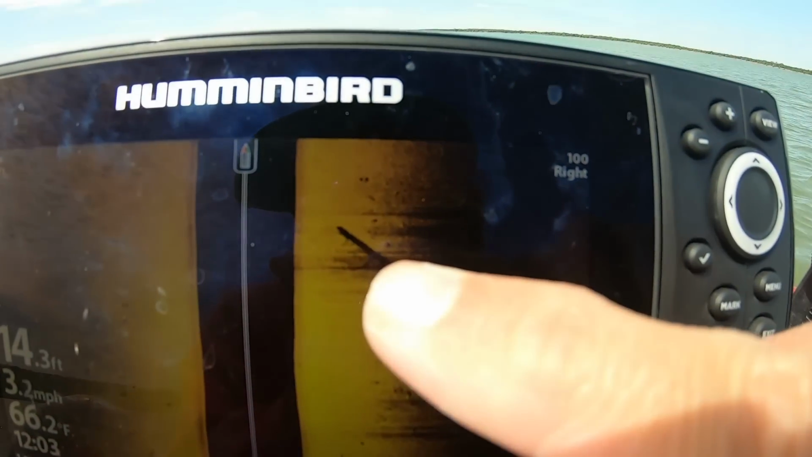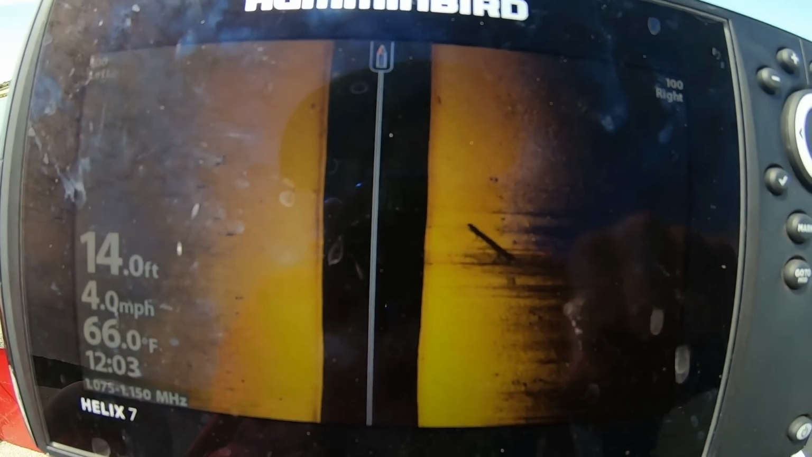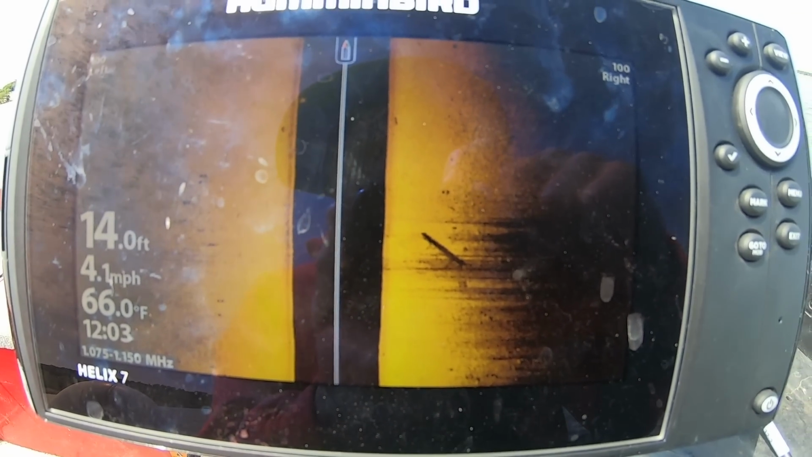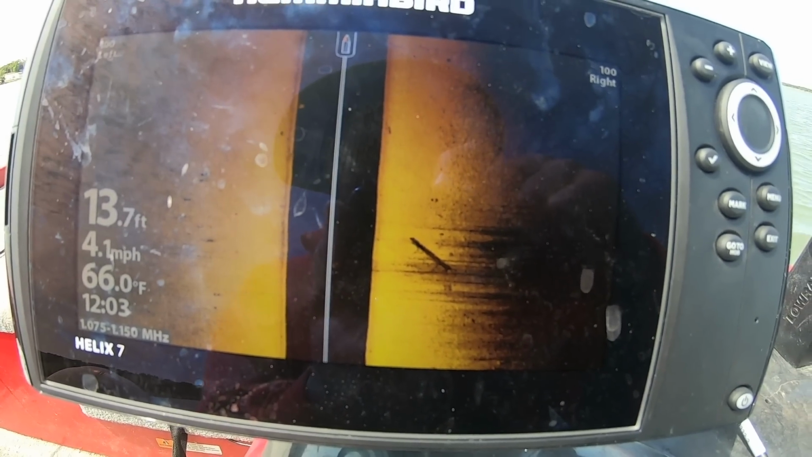Check that out right there. That right there is a big old log laying on the bottom. I've found several. There's a lot of those laying around, but they really don't have no fish on them. Isn't that pretty crazy, huh? Like a solid log. You can see a little limb right here, a little limb right there. It's pretty cool, this technology now.